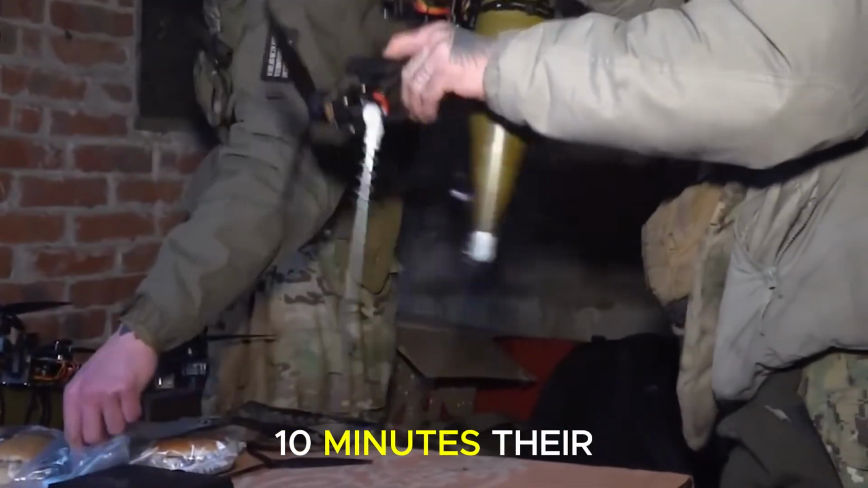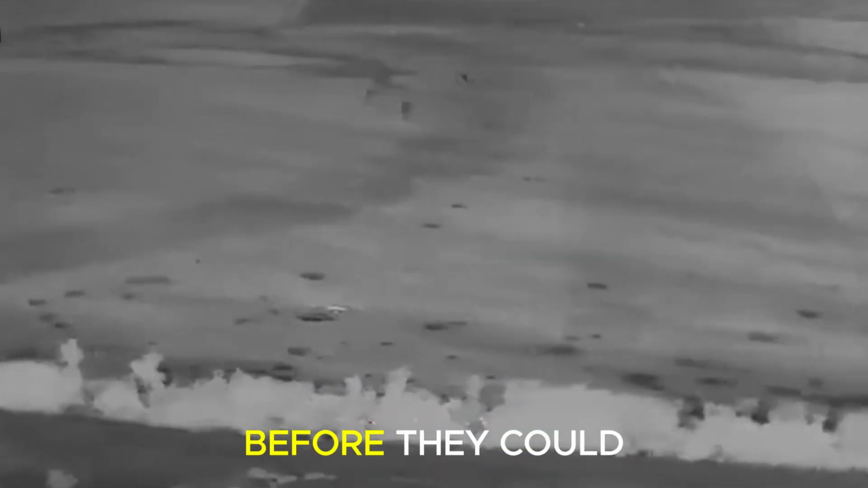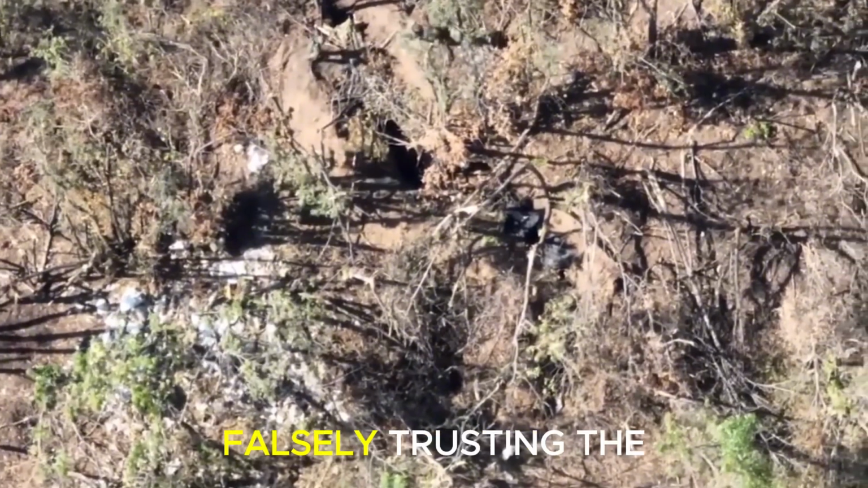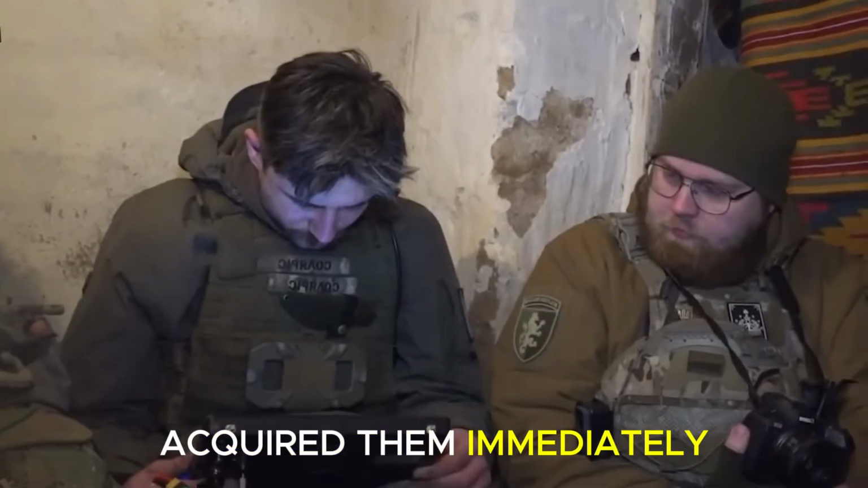In the next 10 minutes, their reality would shift. They would dismantle an enemy infantry column of more than 20 men before they could even contest our line. The enemy moved in the open, falsely trusting the cover of darkness. The Mavic operator acquired them immediately.